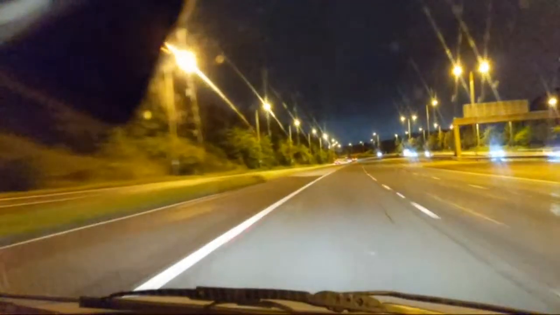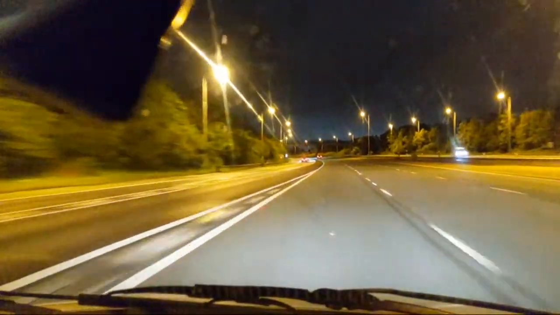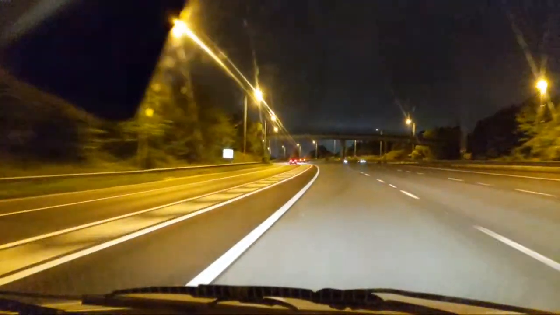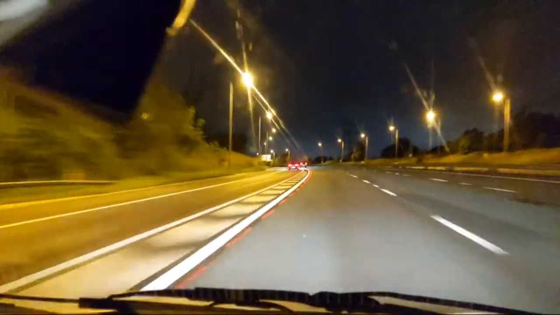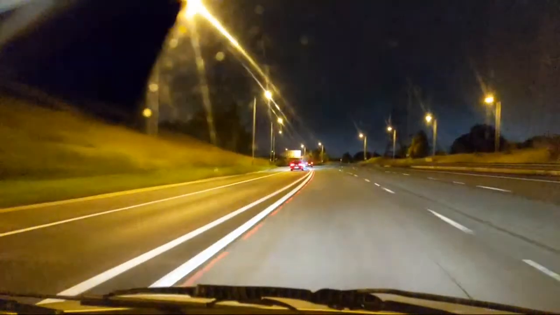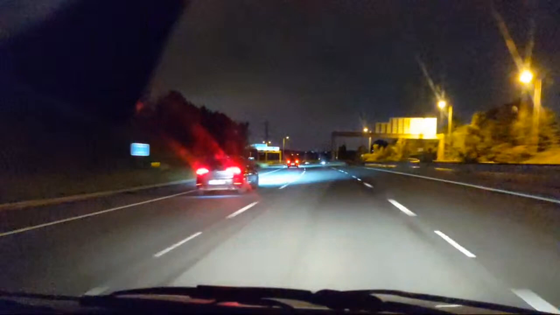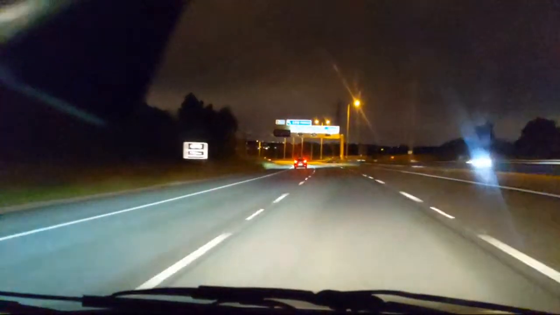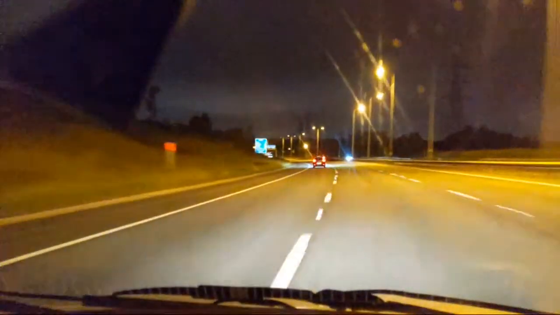So I'm a bit trapped in at the moment. It's not good because I'm gaining on this car in the slip road rather rapidly. Past that one and get back in again.